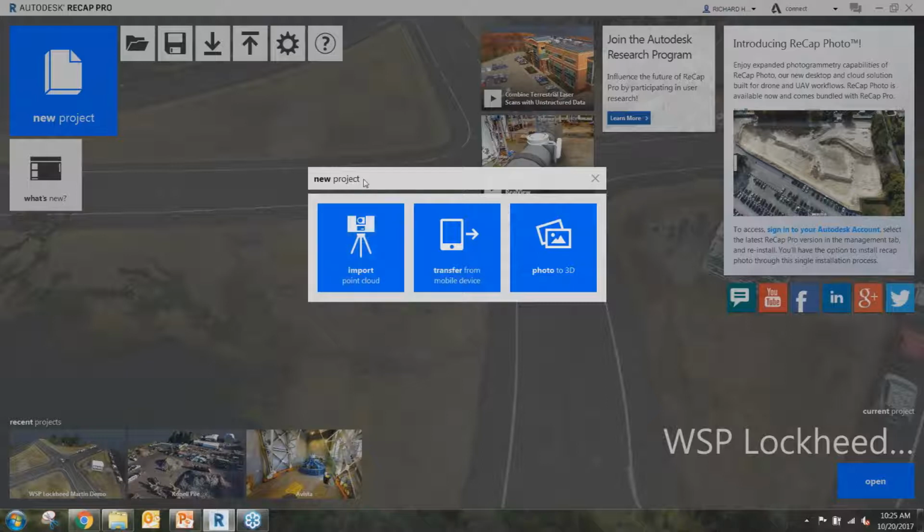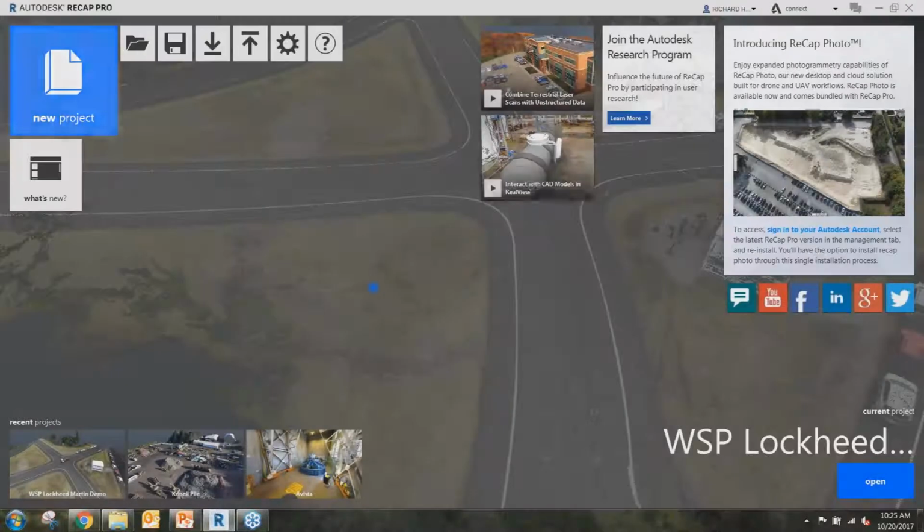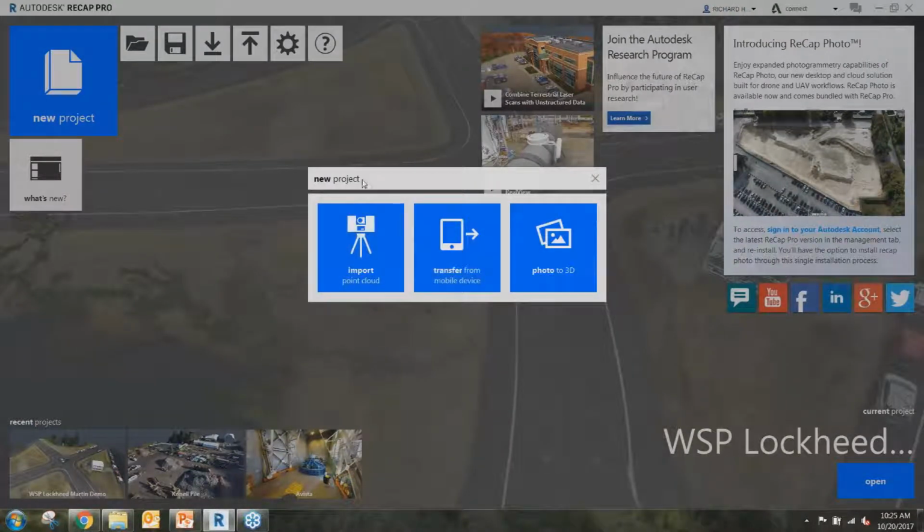So you'll see here the first step would be to go through and rename your project here. So let me click in here and get this going. You can basically say, I want to import a point cloud, or I want to do photo to 3D. So if you're working with drone data or any images whatsoever, you would pick photo to 3D.